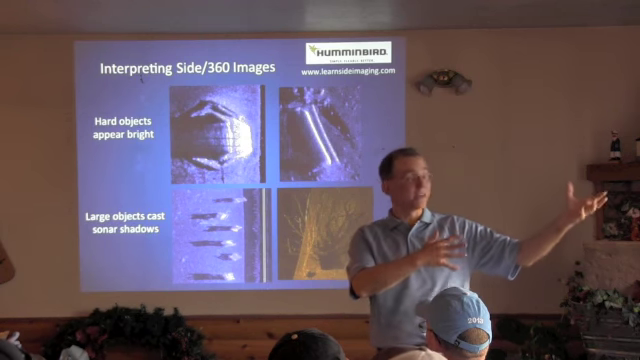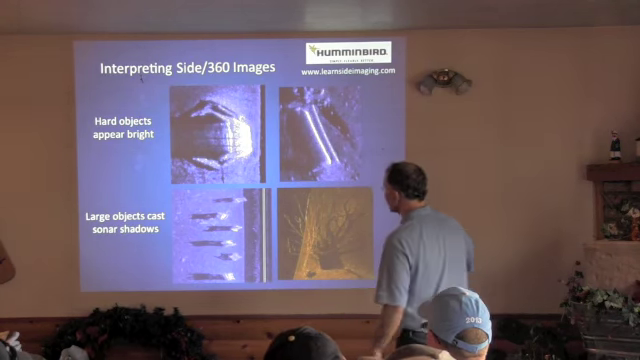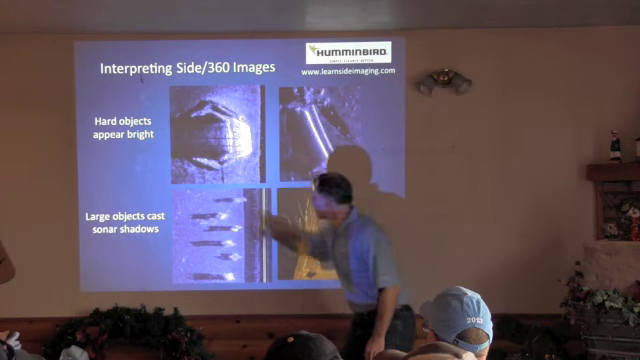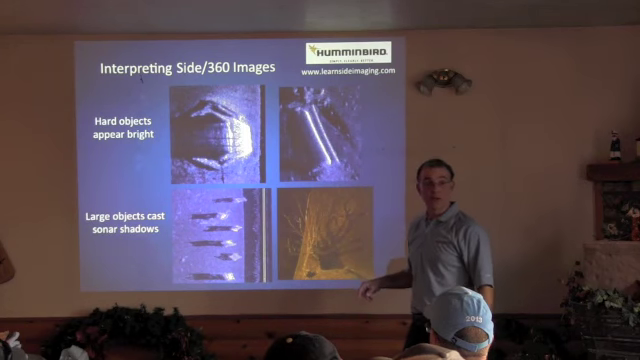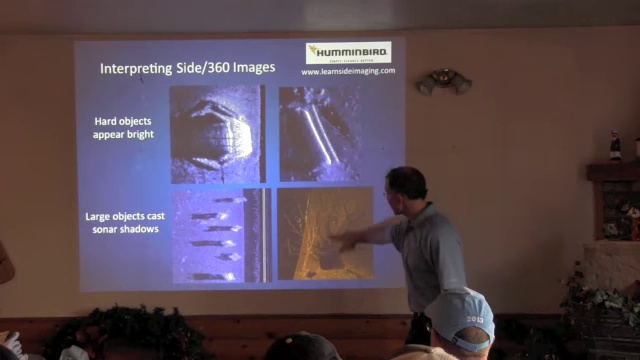The tree blocks the sunlight. The tree prevents the sunlight from hitting the ground and makes a shadow. So if we have tall objects, or as we'll see later, things that are high off the bottom, like fish, they'll produce shadows like these fish cribs do. We can see a shadow over here as well from this tree that has fallen down in the water. Here's the length of the tree. We can see the trunk, we can see the branches, and over here we have a darker image of that tree.